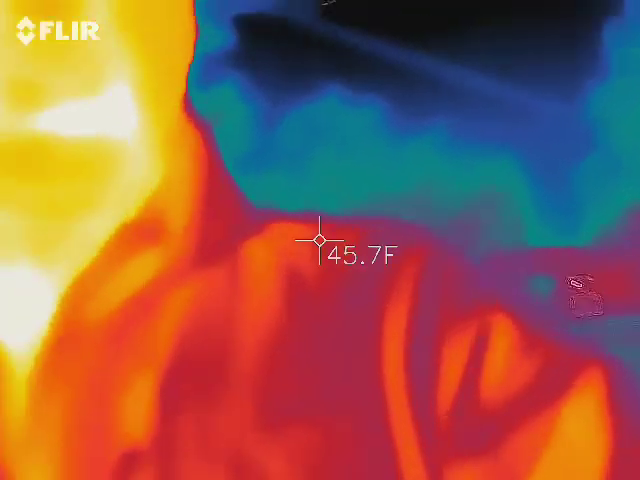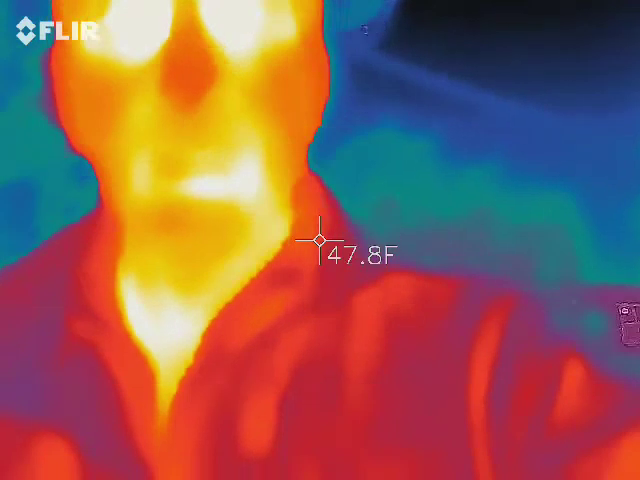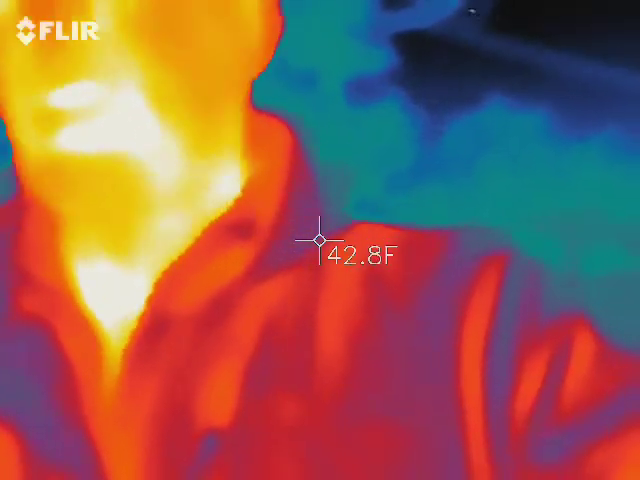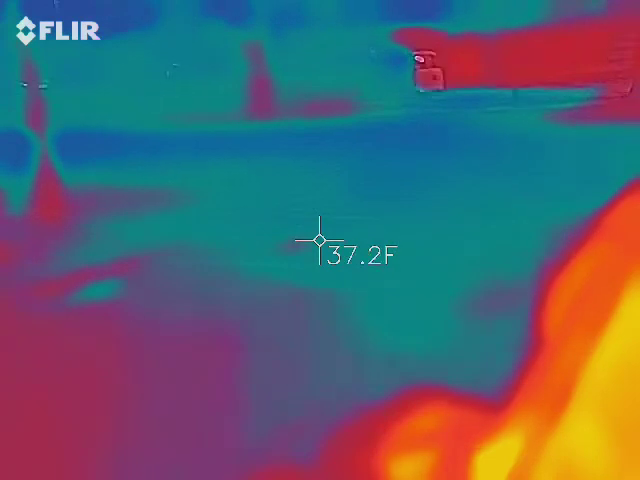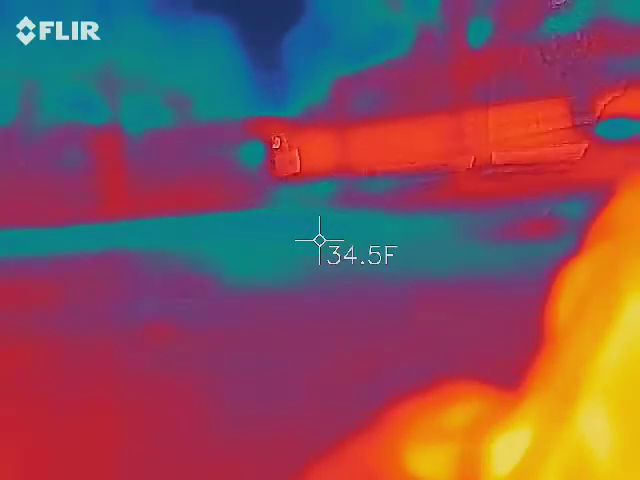So, that being said, can everybody see me in that camera? I'm orange, yellow, and, yep. Right? So, that means I'm the warmest thing in the picture. Everything around me should be blue and black, especially with the temperatures we have tonight. If you take me out of the picture, it's going to fluctuate based on whatever's inside that screen. Did everybody kind of see that move? So with us walking around with this, it's going to move around a lot. So it's going to fluctuate.